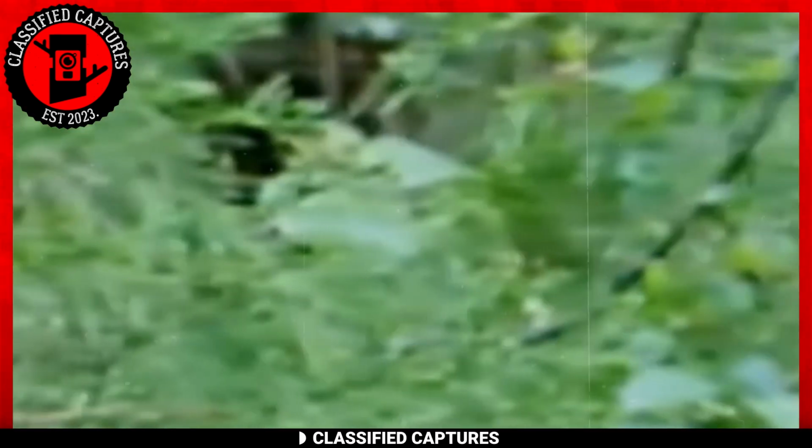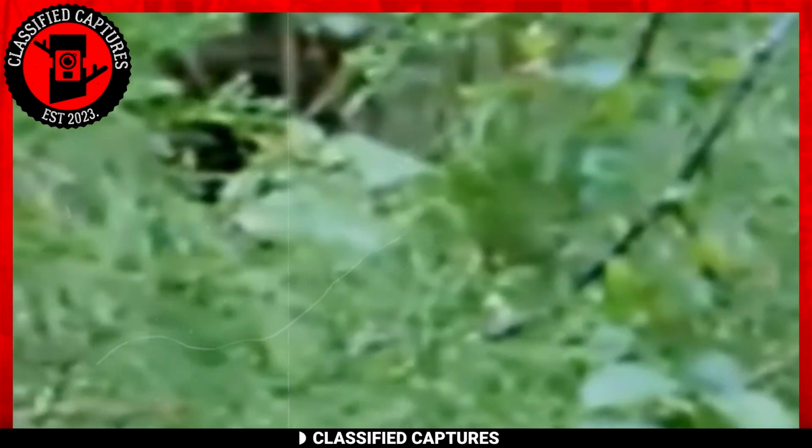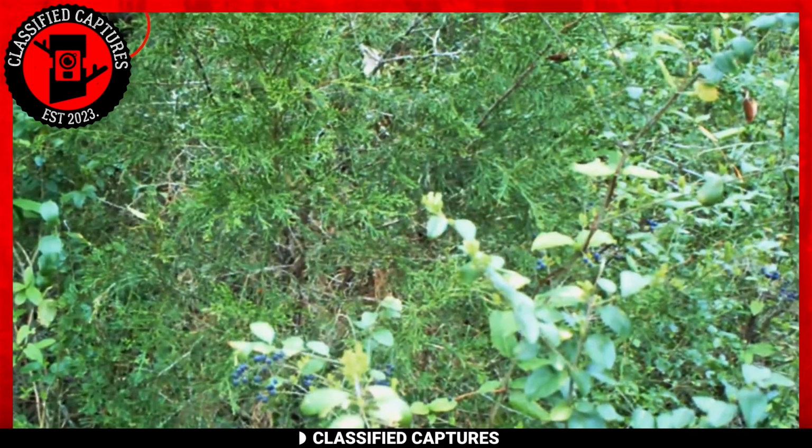Now, you have to understand that these creatures are very dangerous, and this man was very lucky to have walked out of the woods alive. He might just be one of the few that have encountered this creature and lived to tell the tale.